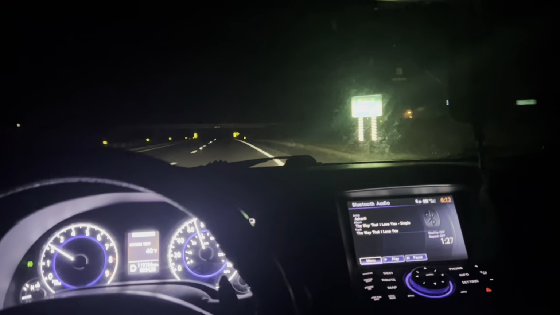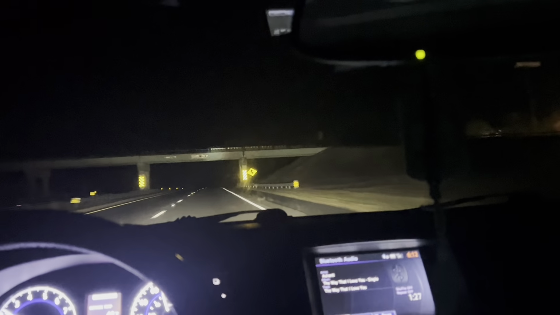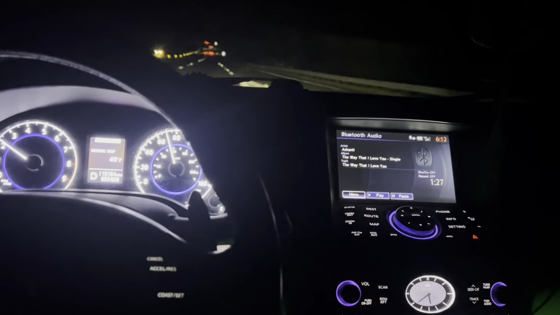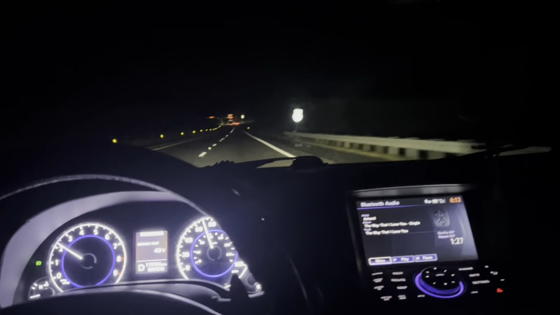Right now we are rocking with the green for a prosperous 2024. I hope that everybody's goals and every aspiration in life that they want to accomplish, that they complete. So we're rocking green right now. But let me know if y'all think I should do some ambient lighting in the dash part. Let me know if I should do that.